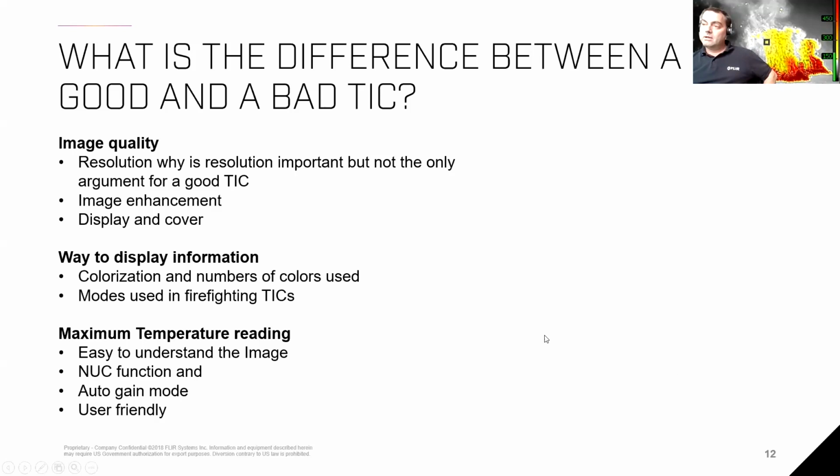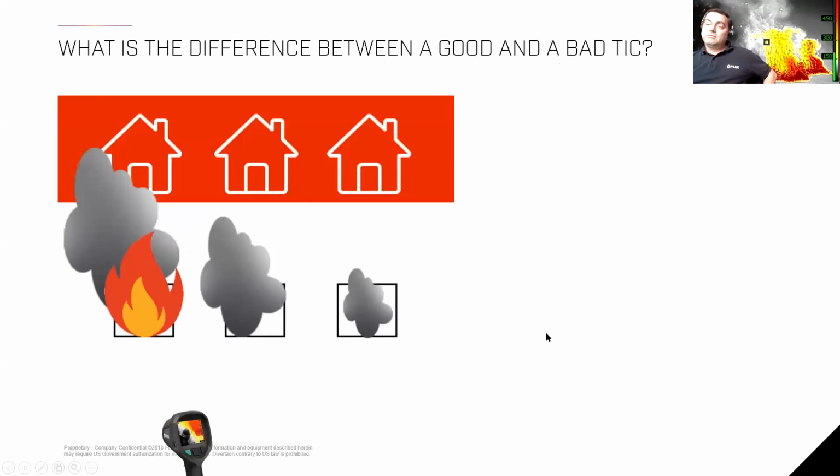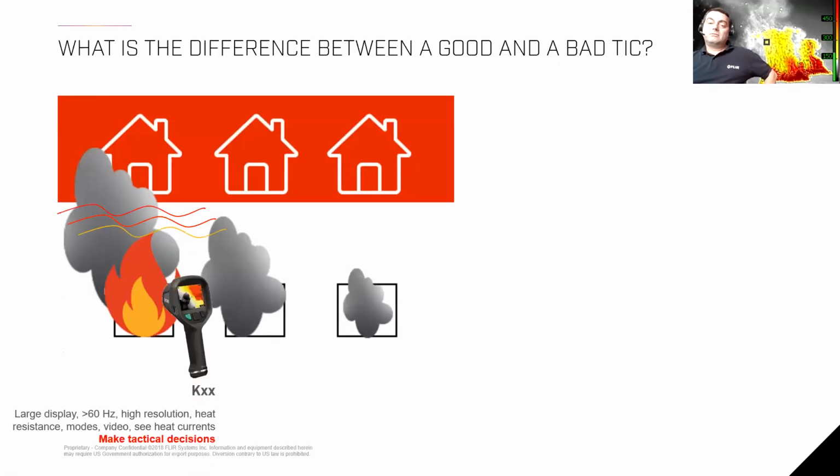Right. So there are different thermal imaging cameras on the market, and not all of these cameras serve one purpose. We have cameras that we offer with a large display, with a high resolution, with a high refresh rate, where you have the ability to see those heat currents that we have touched on before. And those cameras are made for tactical decisions.